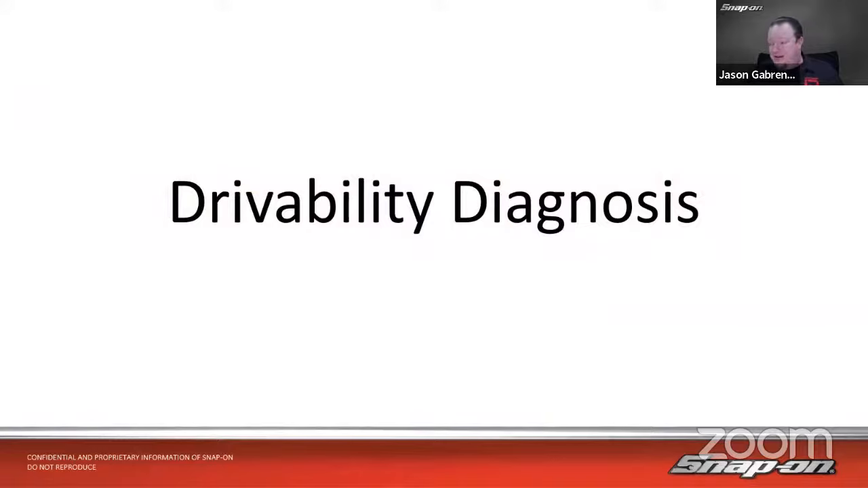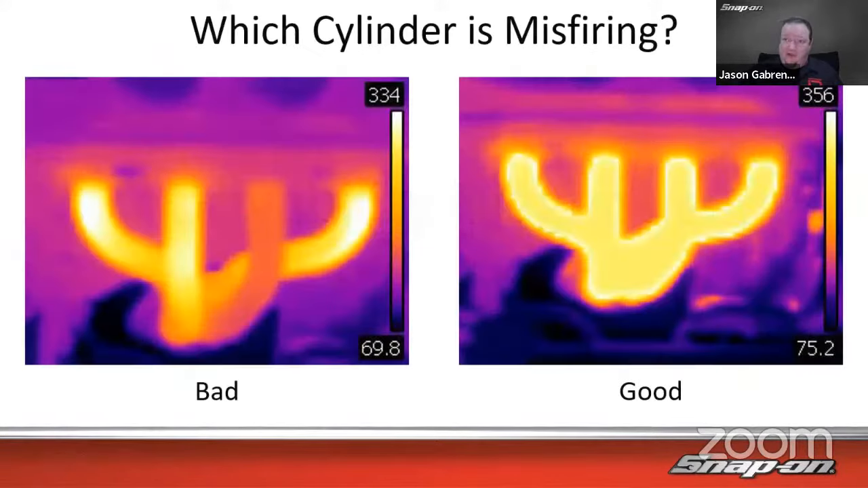This is another excellent use of a thermal imager, right? So drivability, inline 4-cylinder. Which one's not firing?